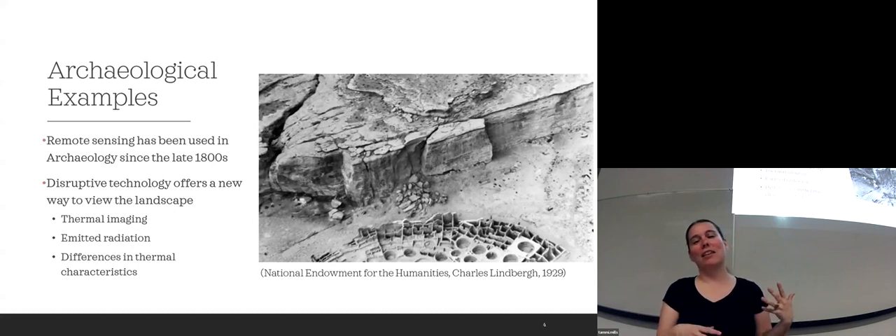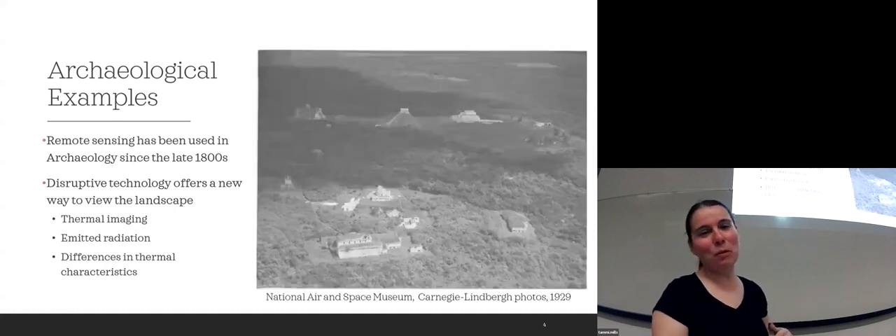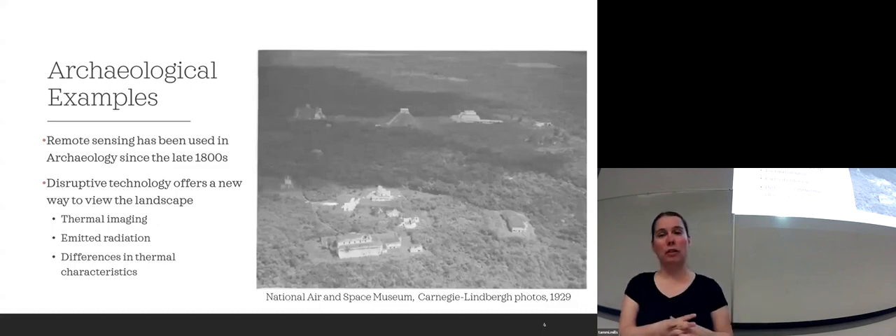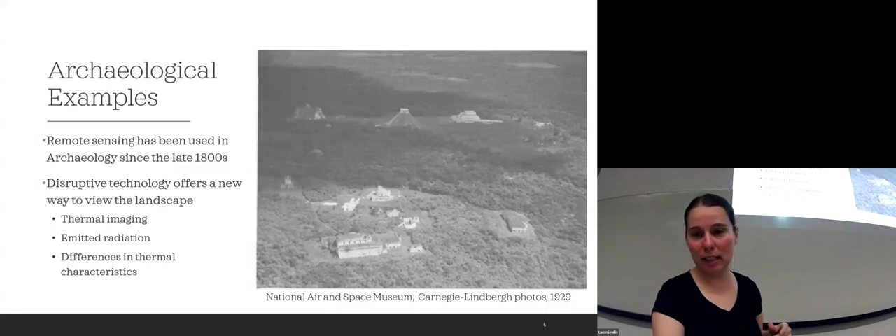And then they put him in contact with Kidder. And then on his honeymoon with his wife, Anne, she was flying the plane and he was taking pictures. This is one of the pictures from Chaco Canyon in New Mexico. And then they moved on to doing a lot of the Mesoamerican aerial photography from the early 1900s.